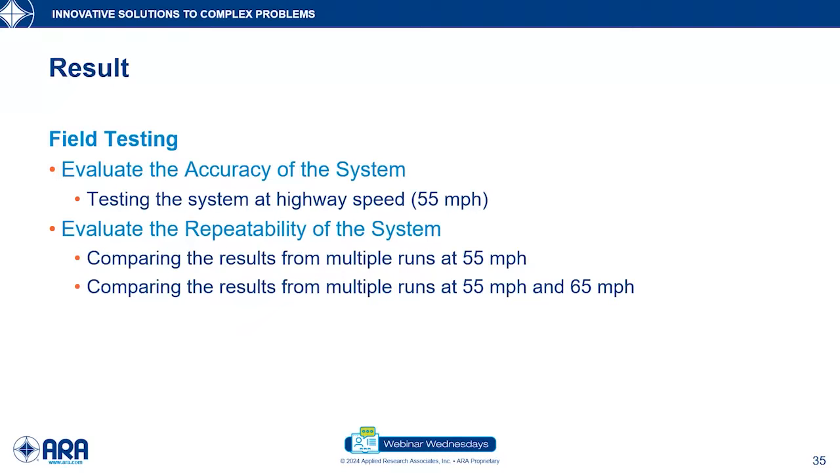First, we evaluated the accuracy of the system at highway speed, which is 55 miles per hour. And in the second part, we evaluated the repeatability of the system, and that was done by comparing multiple runs at 55 miles per hour, and also by comparing the results from multiple runs at different highway speeds, which is 55 miles per hour and 65 miles per hour.